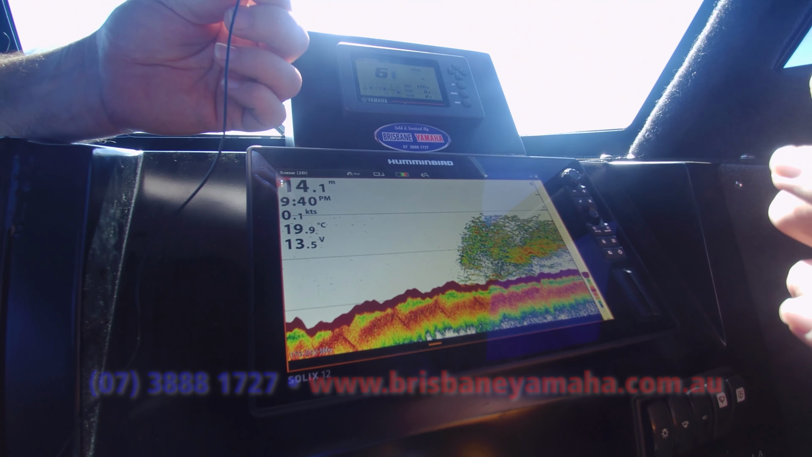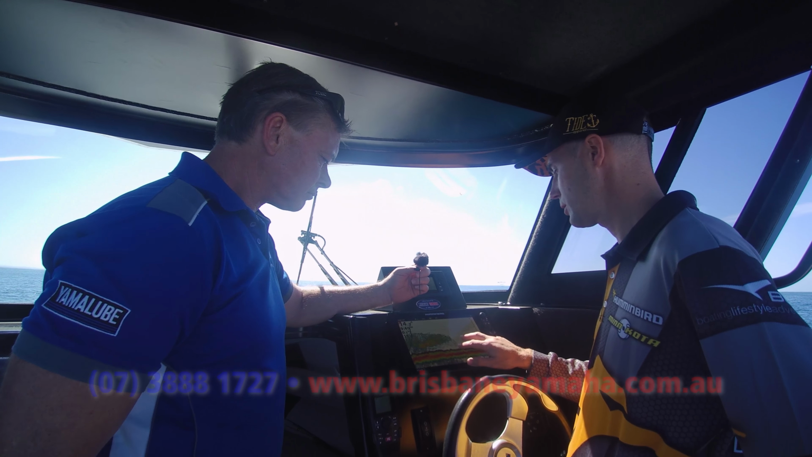Correct. Now, if I just mark that spot there... I've just created a waypoint, is that right? That's correct, waypoint 7. So, hold on. So now we're going back. Now we go past an area. We can go back, make a waypoint, and navigate back to that, and we know where those spots are. Correct. So if I go back to your map screen, Aaron.